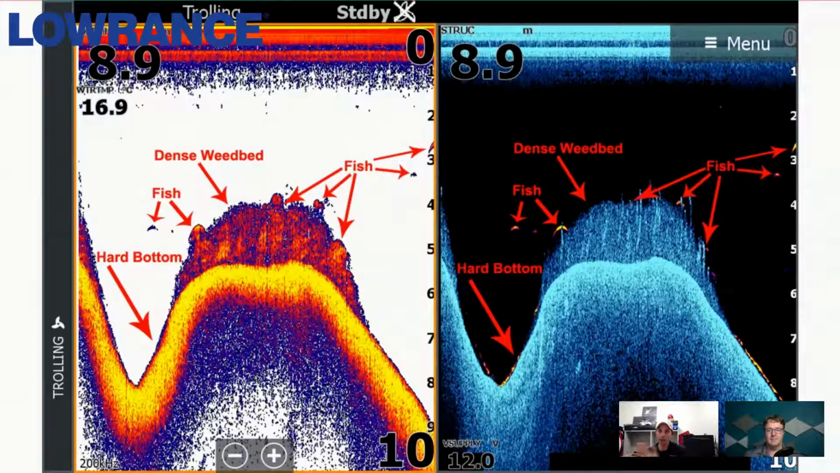So what you're seeing on the left, the traditional sonar, is a really thick blob in that weed. It's really hard to see what's in there. The trained eye, I can see a few fish sitting there, but it's really hard. And then you flick over to the right-hand side where you've got the fish reveal and the structure down scan, and it highlights what's sitting in and around that weed a little bit easier.